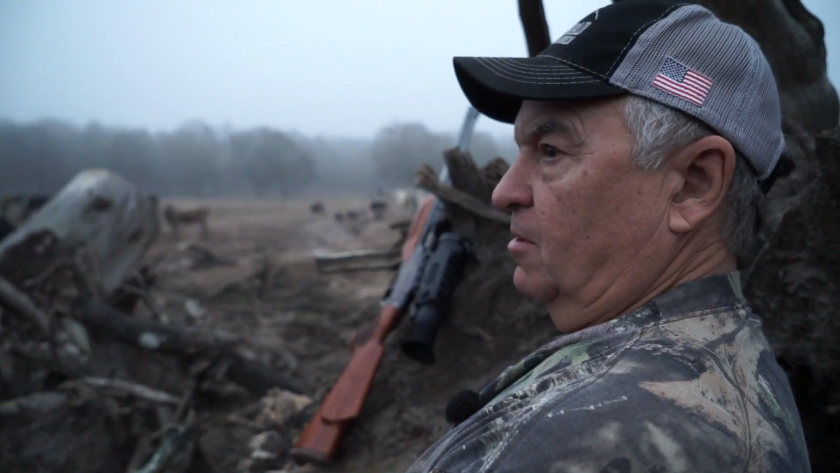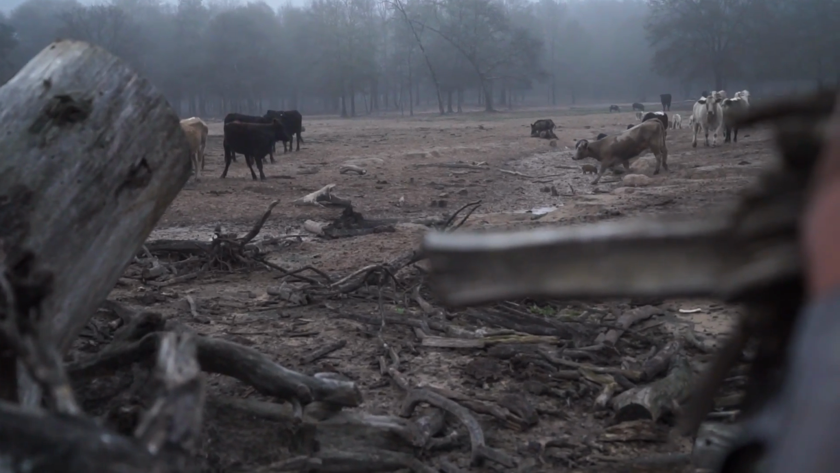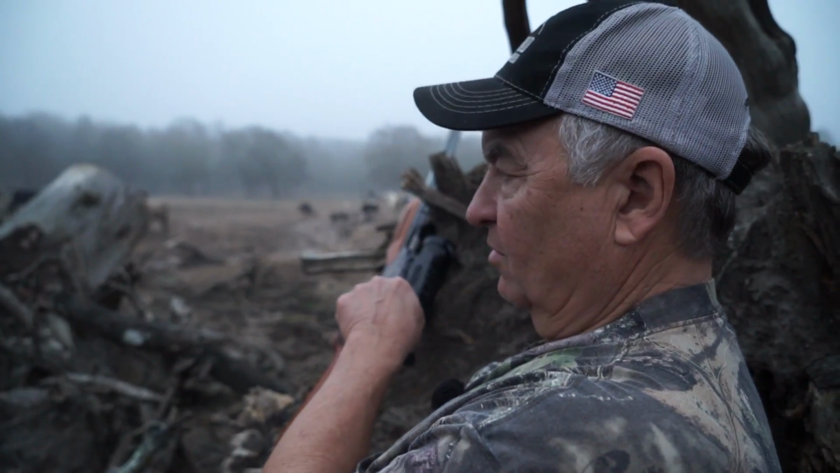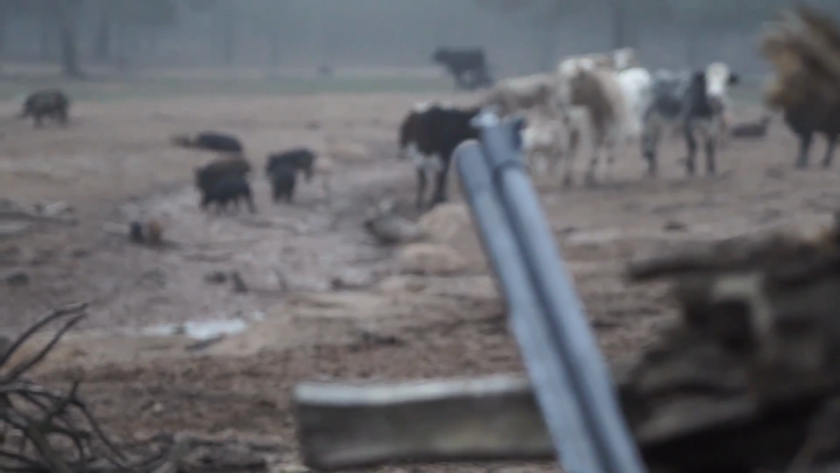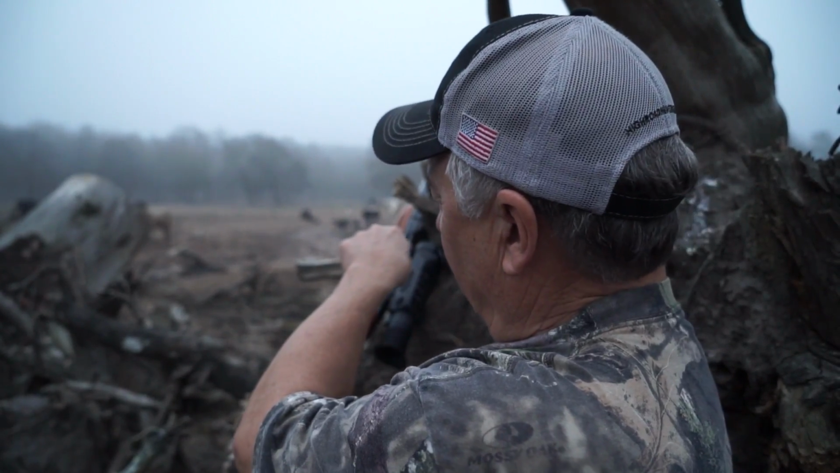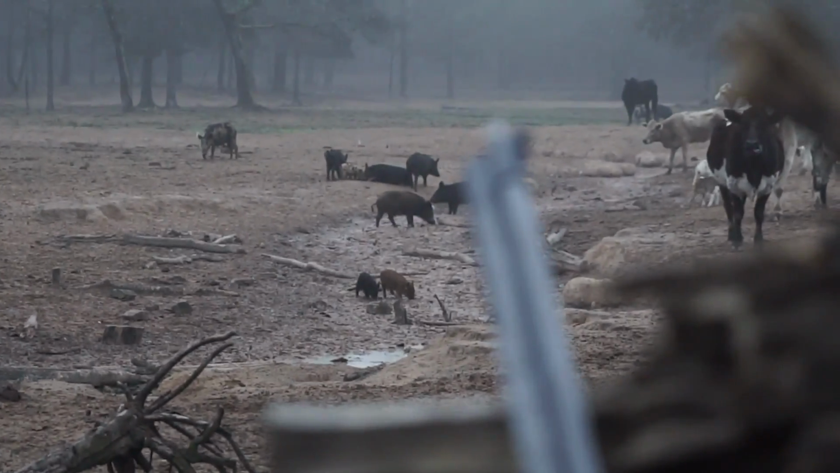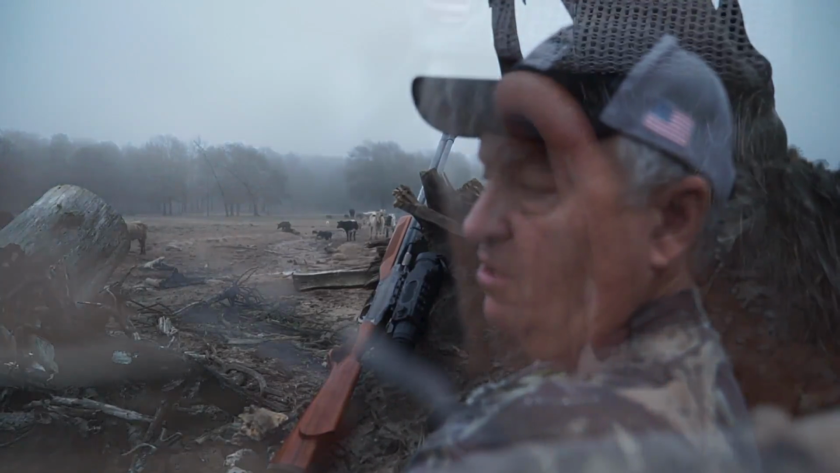We need to be extremely careful. Reason why, we don't want to shoot through a hog and hit a cow. So we're going to be strategic if we get a shot. Strategic as far as the location. We've got to shoot down where there's a bank to stop the arrow, because more than likely it's going to go through. So we're looking for a shot right here at about 18 yards. One out there at about 25 yards. So currently we've got some hogs feeding this direction. We're just gonna stay put and see if the right hog gets in the right spot.